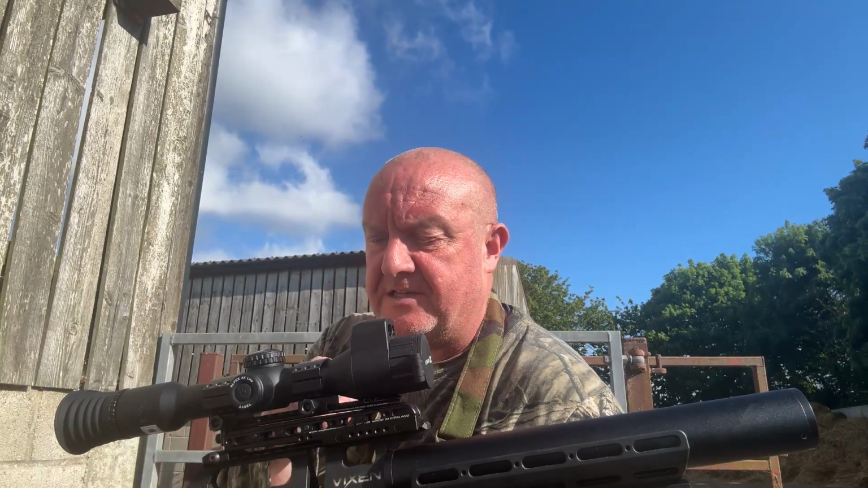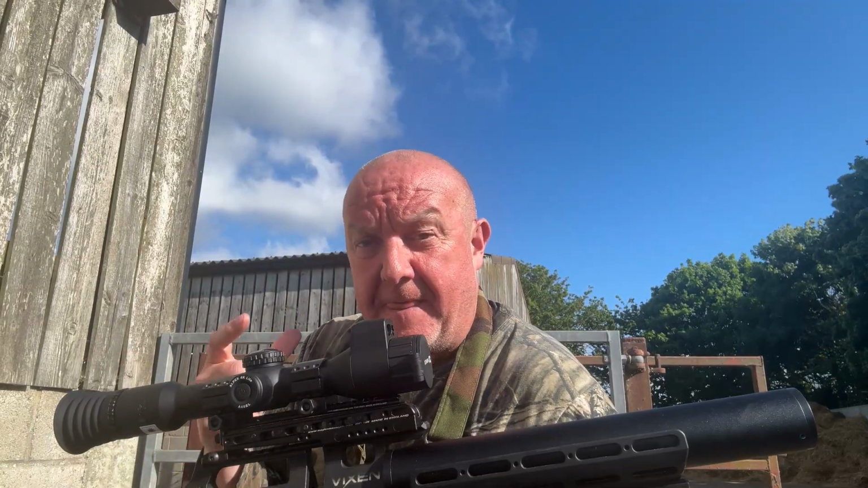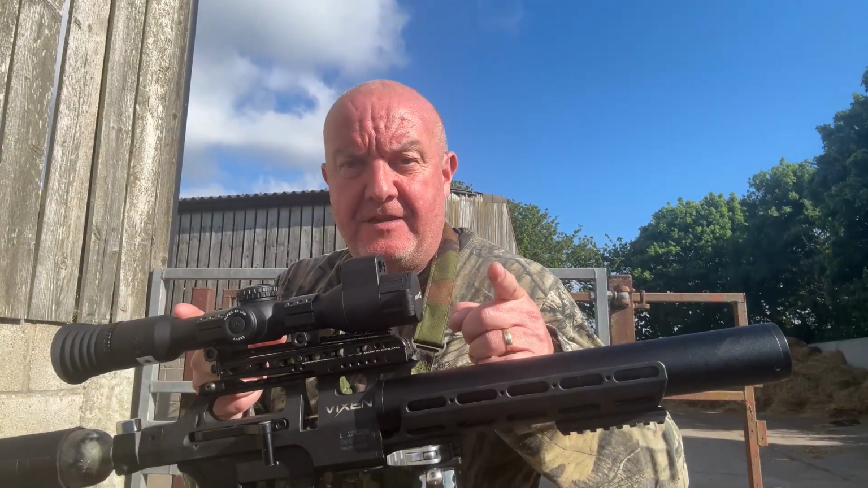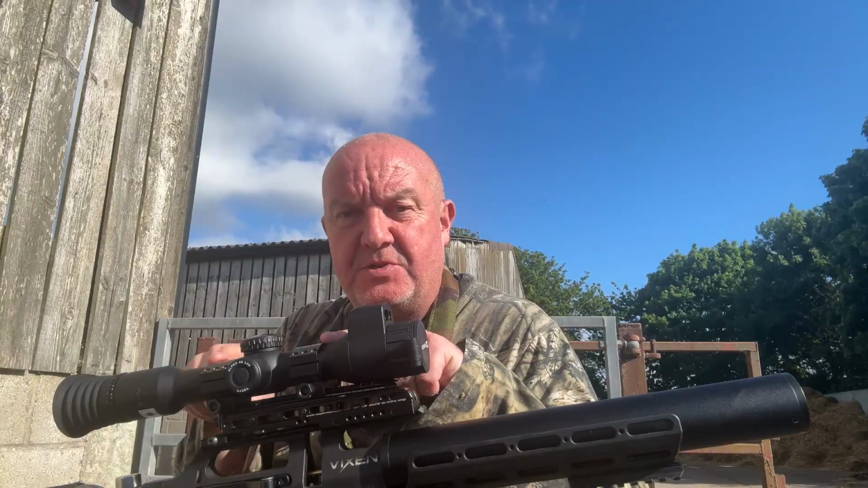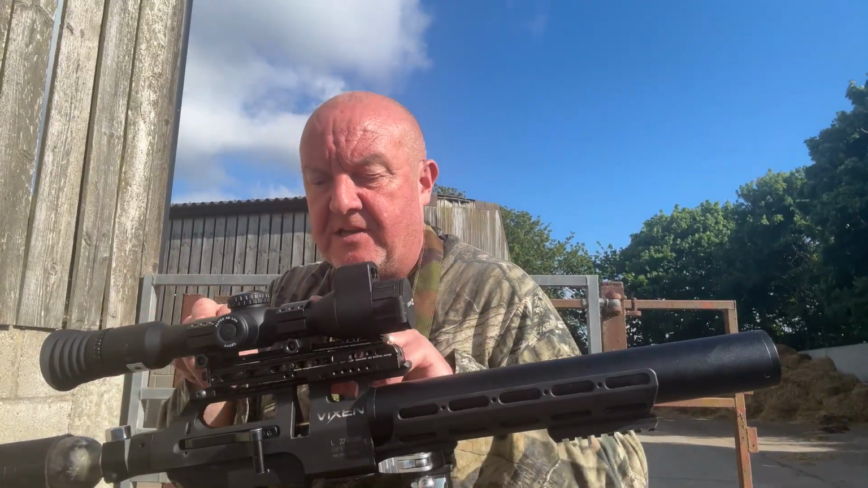Another thing is, it doesn't come with an IR. The Alpex prior to this came with the IR and the mount. So when you think that the original Alpex is maybe that much longer than this, you've got a lot of real estate in between these turrets, in between the lens and the diopter. And on this, you haven't.